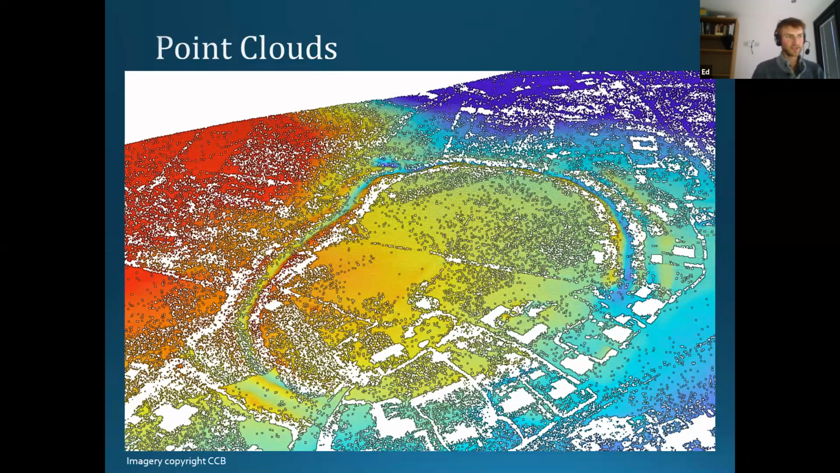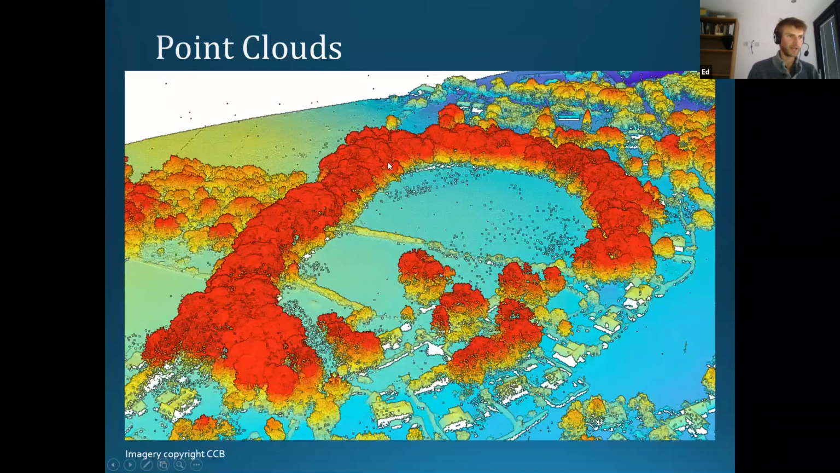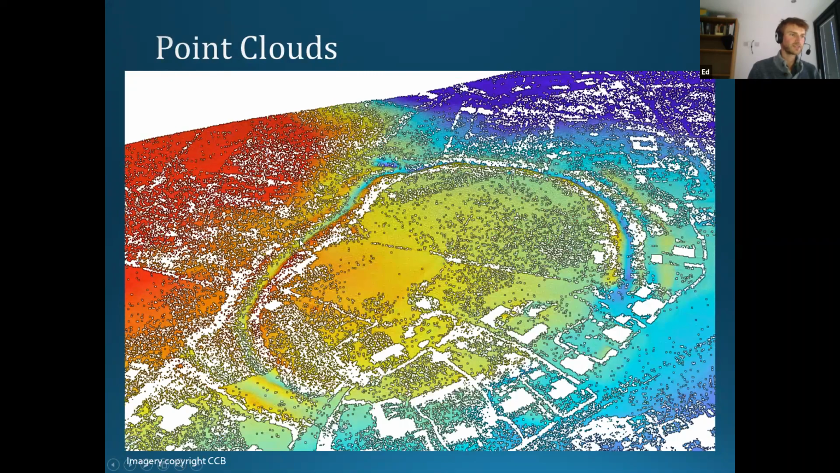I guess important things to note here: where we have tree canopies, whilst we're flying this survey in the winter so that the leaves are off all of our deciduous trees and we can get as many pulses getting down to the ground as possible, we will have a lower point density reaching the ground where we have trees in the way. So you can see around this edge here where we had beech woodland, beech trees, we've got a lower point density along here.